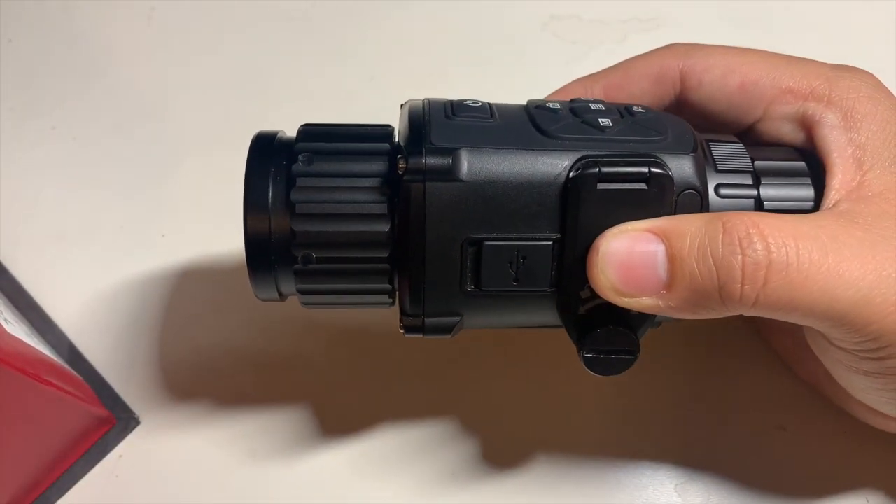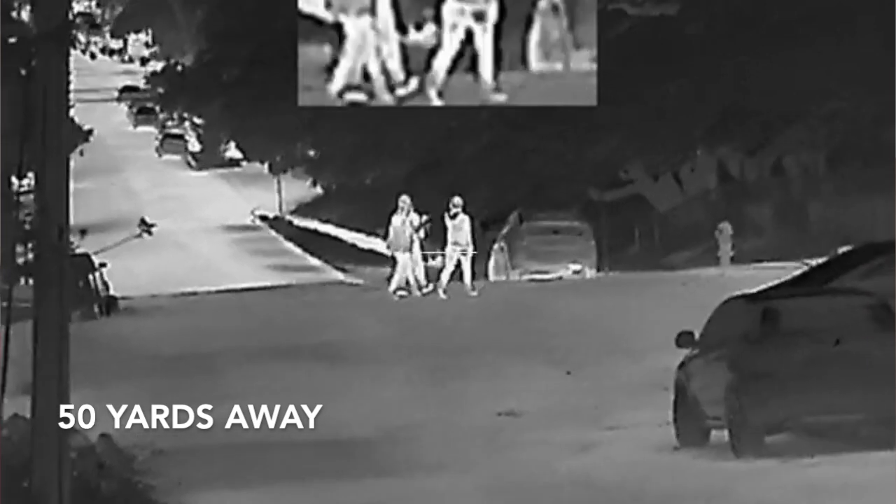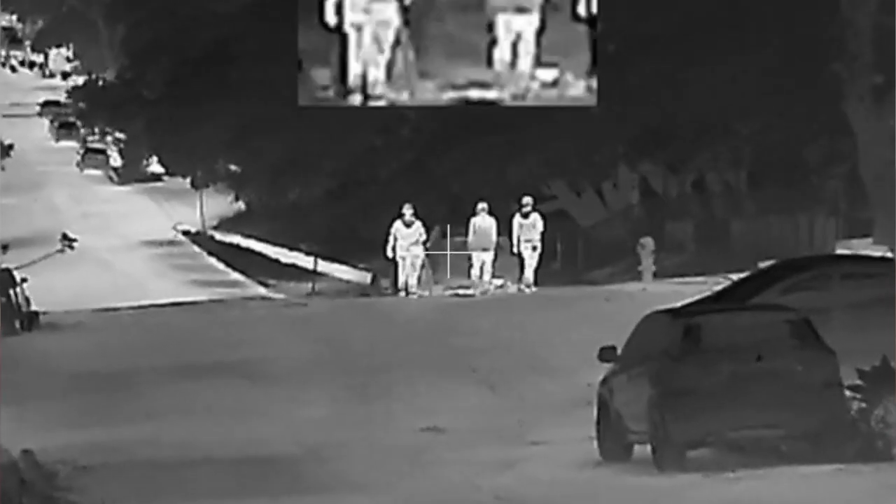I would say in terms of image quality, like I said, anything within 100 yards, I feel pretty confident. Now, when you start to zoom, you'll notice the resolution deteriorates pretty rapidly. And so that's something that you have to keep in mind. There's also a feature in this called picture-in-picture, where there's a zoomed in view of what the reticle is pointing at, which is pretty useful.